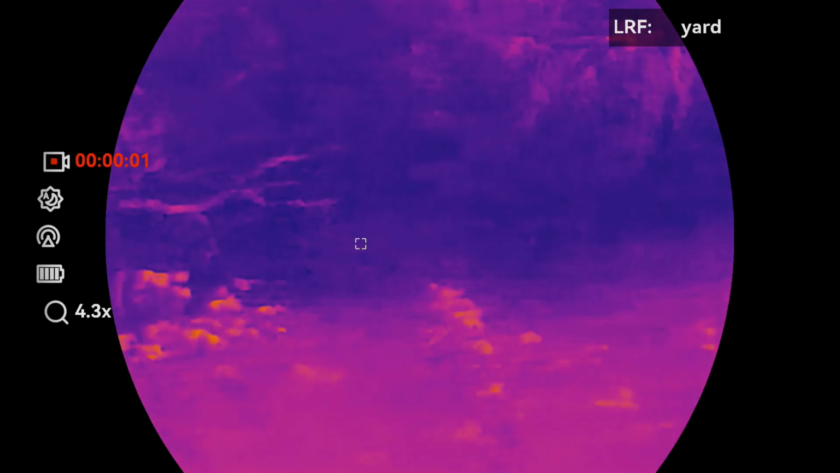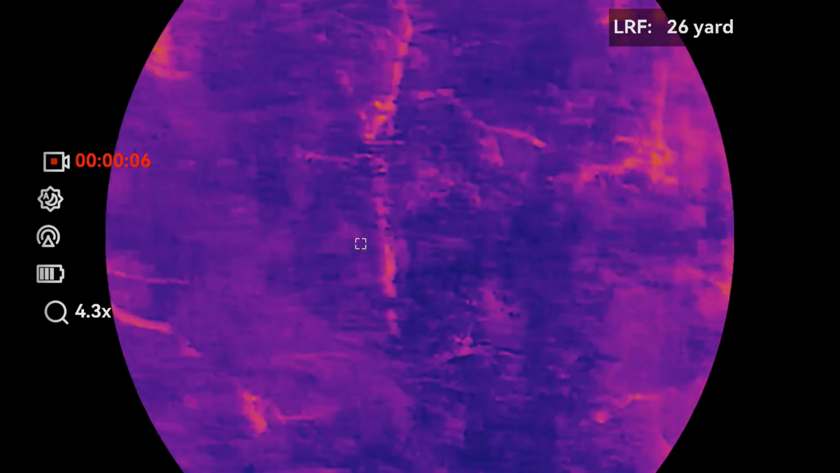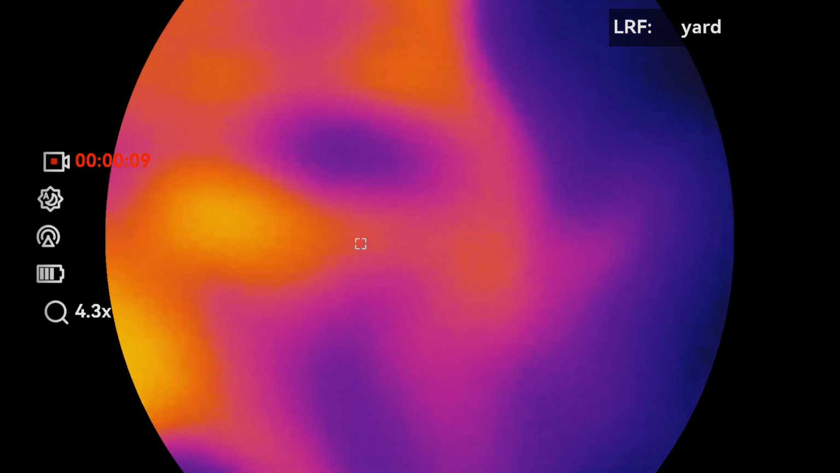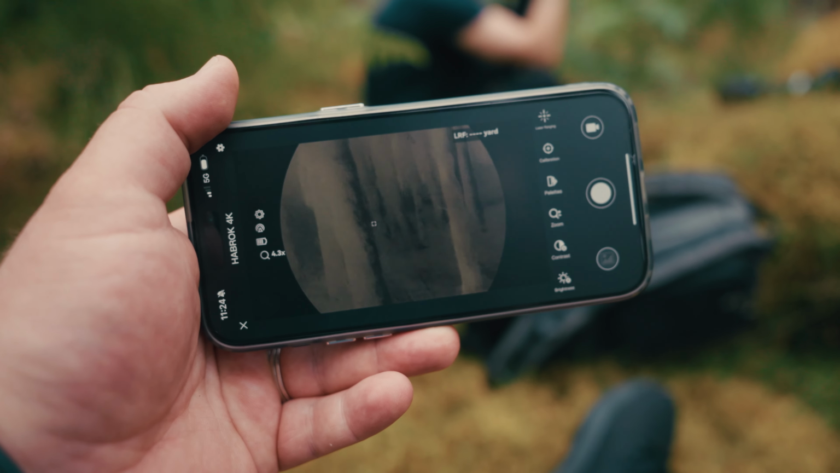Okay, I think we have found something. We're going to do a curve around it now and see if we can get a different angle. Again, we've got to make sure the wind doesn't catch our scent. It was like a ghost shape in the thermal. So we'll approach it and keep scanning everywhere else around us just to make sure that we don't spook anything else. Yeah, let's get going. This is exciting, isn't it? This is fun. As Geraint looks around to spot things, I can monitor it on my phone as well and see if he's seeing any targets that he may have missed.